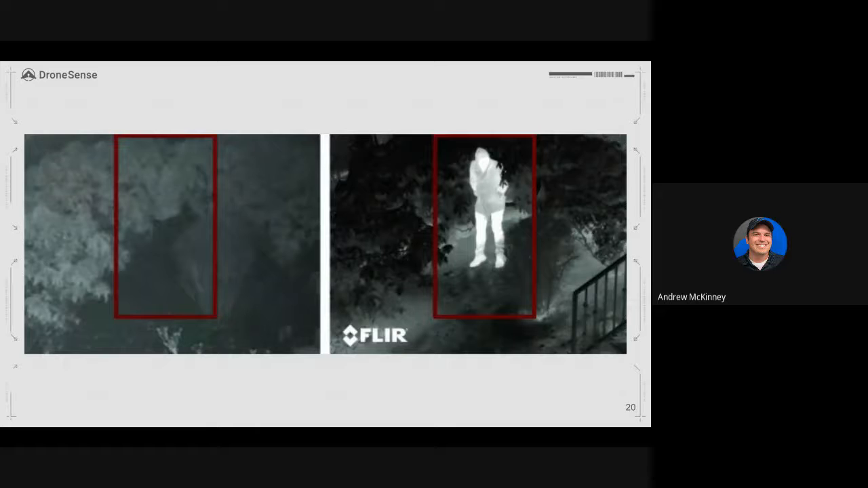But the 640T is capable of isotherms. I honestly haven't spent a ton of time with it. Okay. My agency, Potter County, as soon as we have that DroneSense integration with the Autel Smart Controller, that's what we'll be rolling with. So I'll have more to share at that point. Okay, excellent. That's great. I believe that's got to be the only Autel right now that has that functionality. Yeah, I believe so.